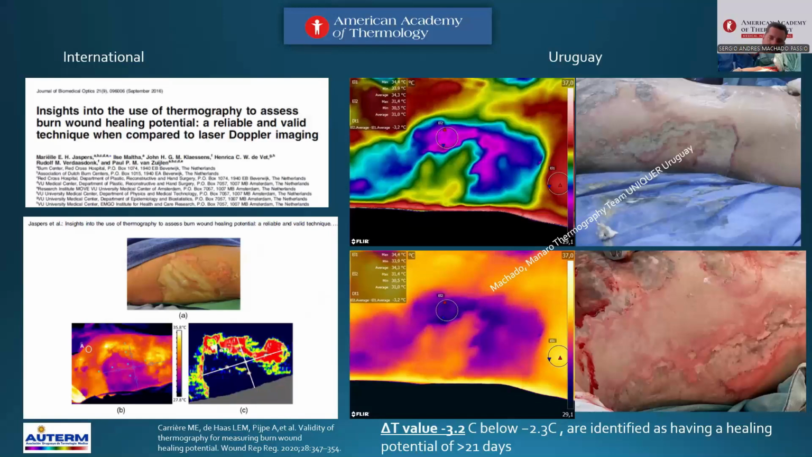And what's the problem? The time in the operating room. The healing is not exposed because physiological time is exposing liquid edema, hyperemia area, and is not good for scarectomy.